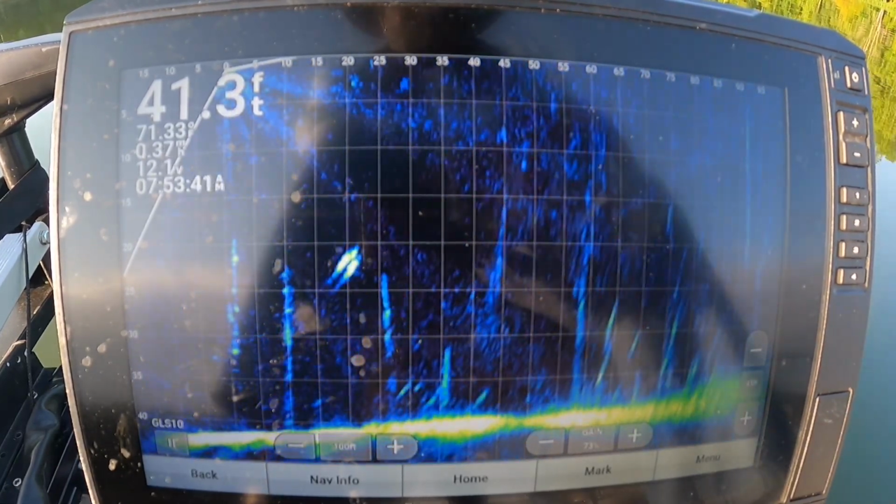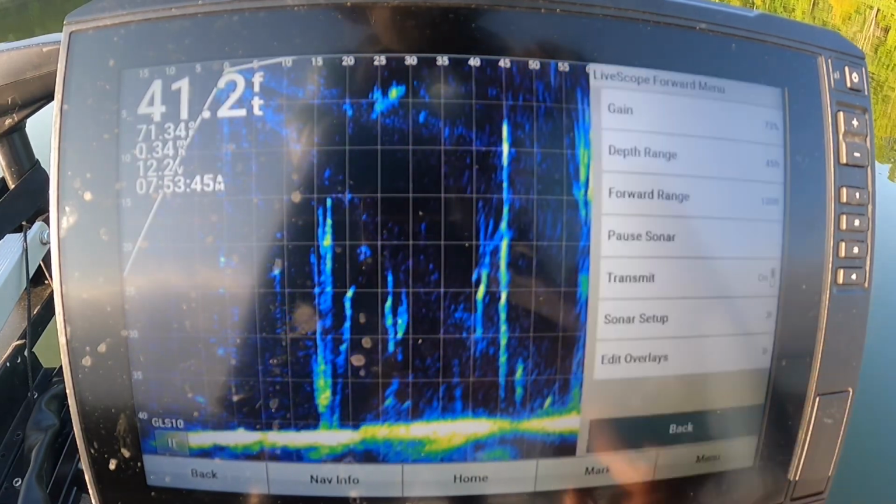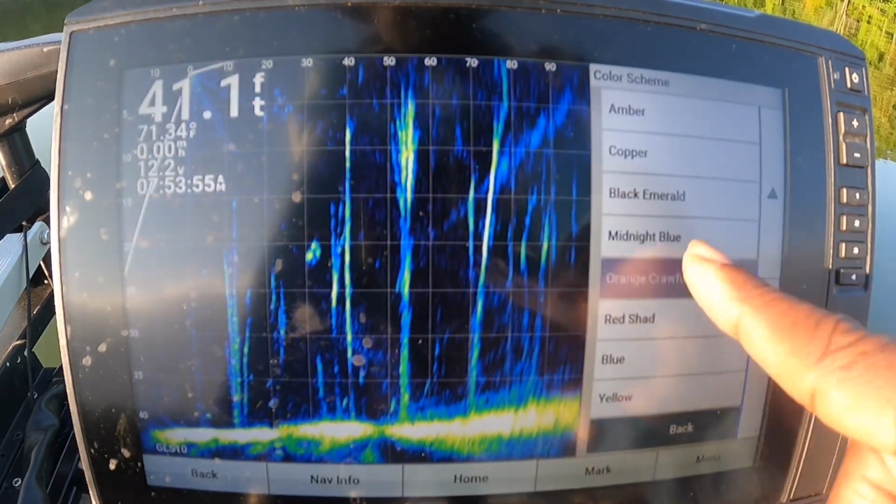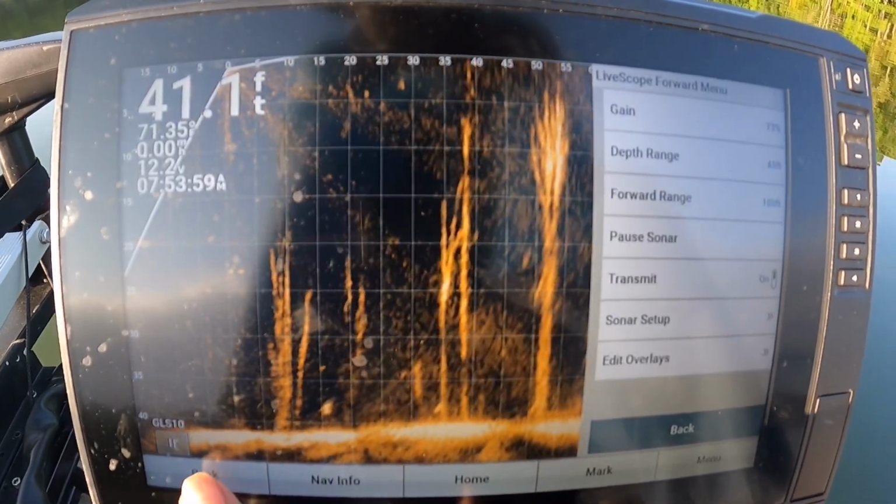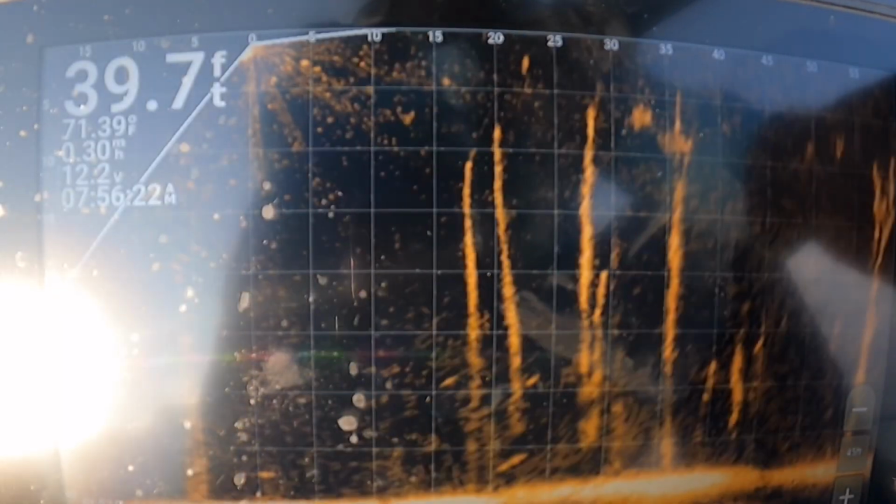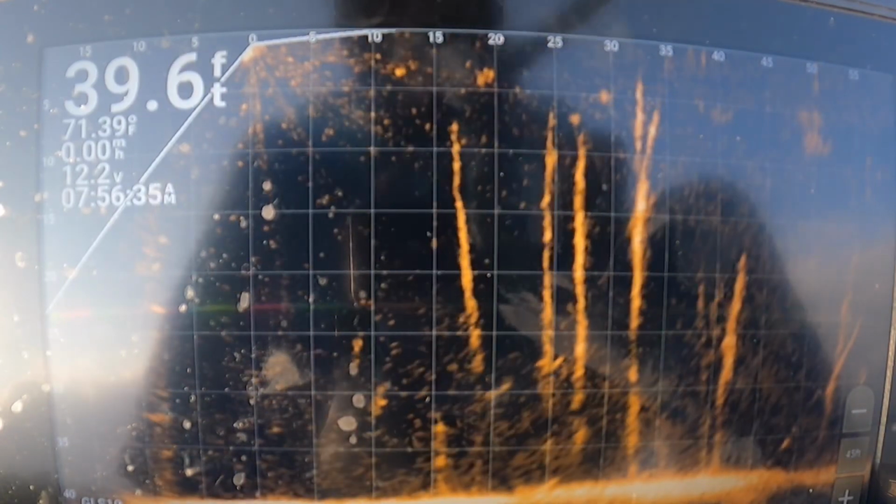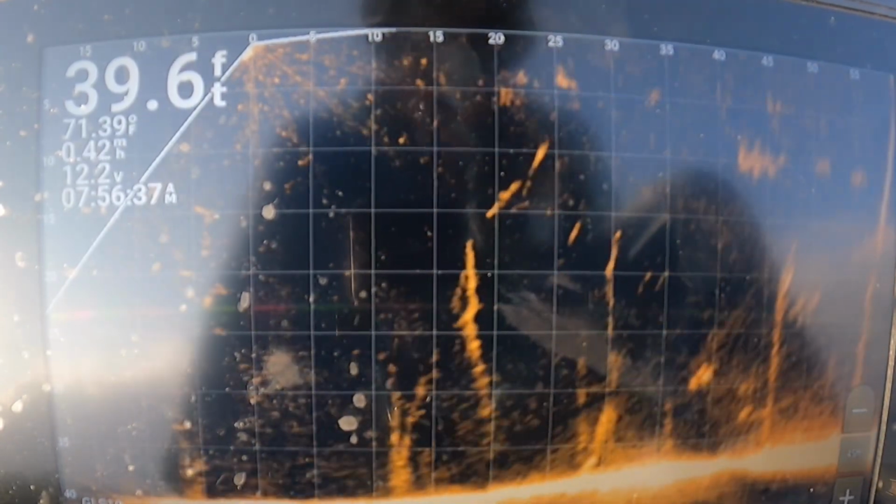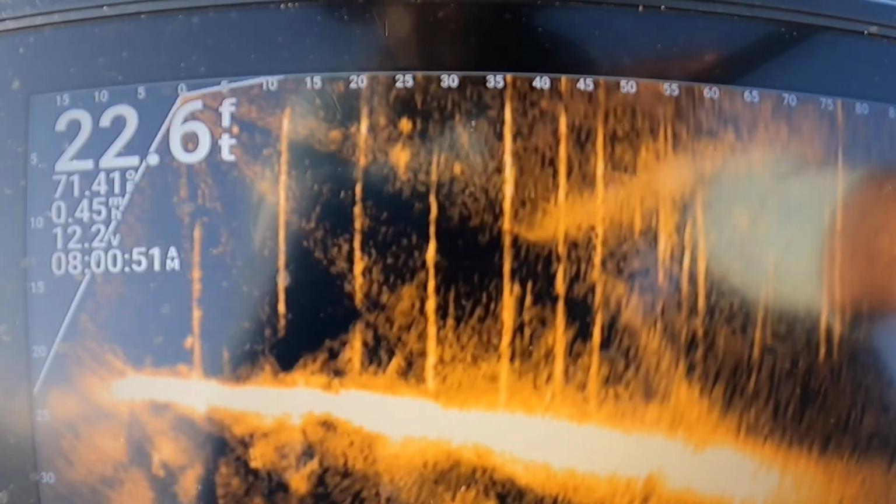Now a lot of people use that. There's another one, orange crawfish, ain't bad. Let me go to orange crawfish. That's not a bad one. That shows up pretty good. So to get your screen clarity, you're going to have to play with your settings inside your unit to figure out what works for you. A couple of other things in settings.